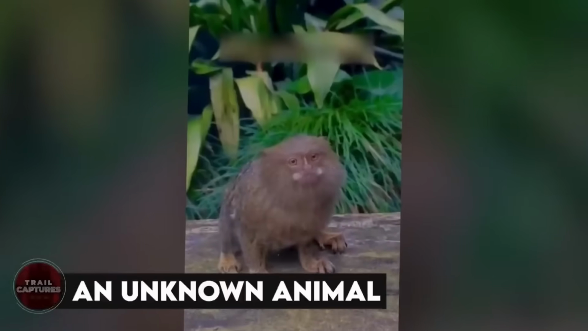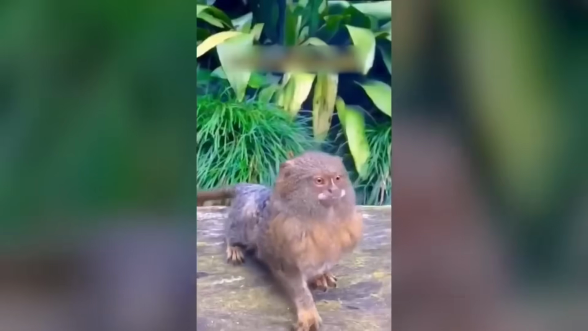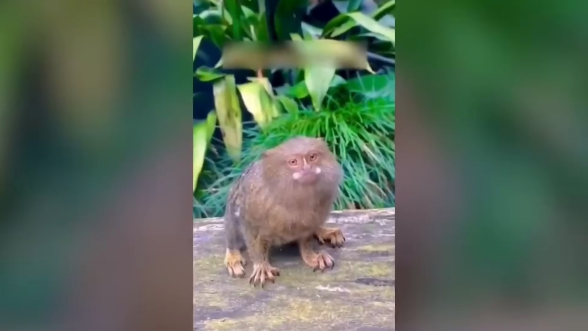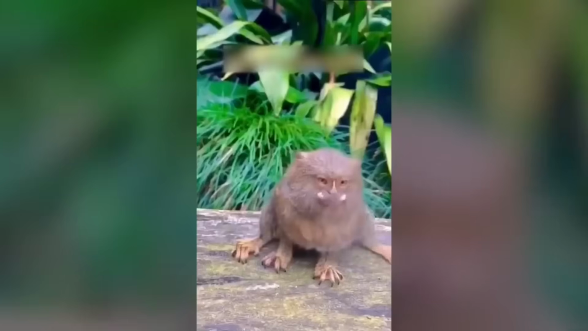An unknown animal. It's small like a squirrel, but its face is more like a monkey, you know. A farmer caught it on camera while wandering around the woods, but we're clueless about what it actually is. If any of you have any bright ideas, let us in on the secret, okay? An alien.